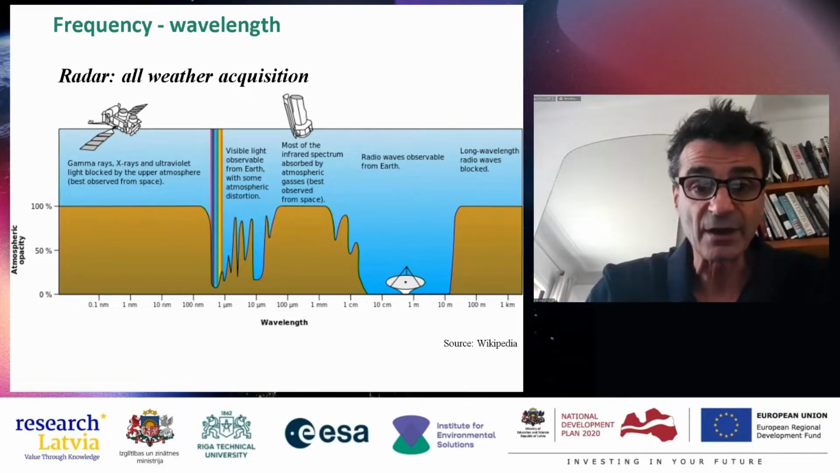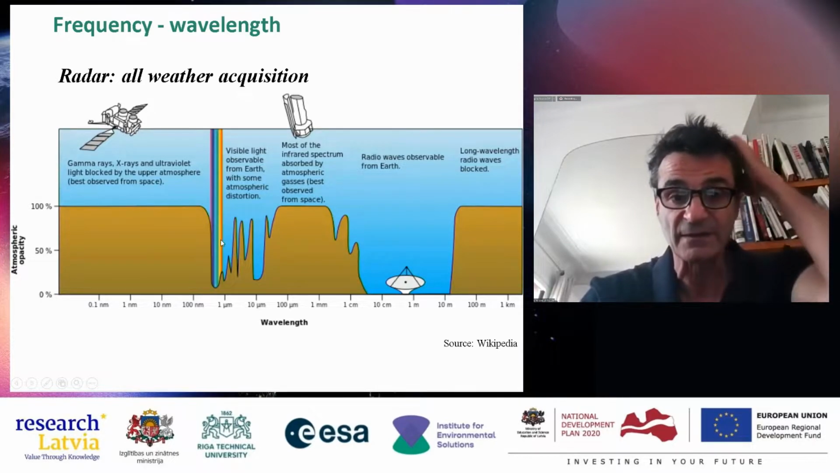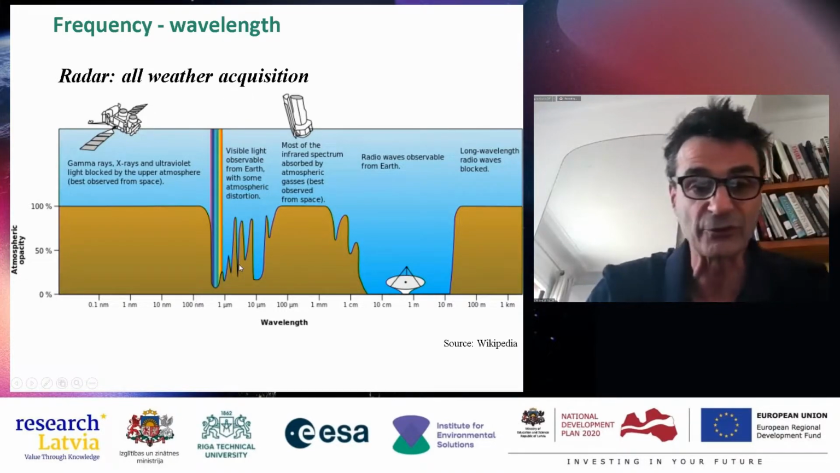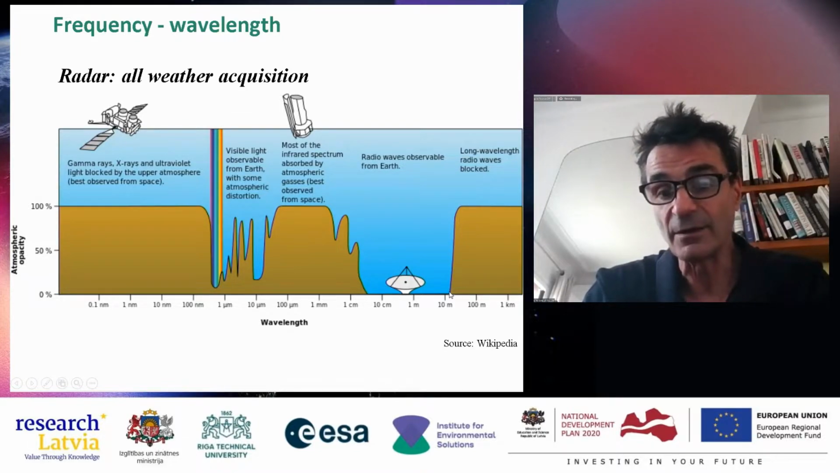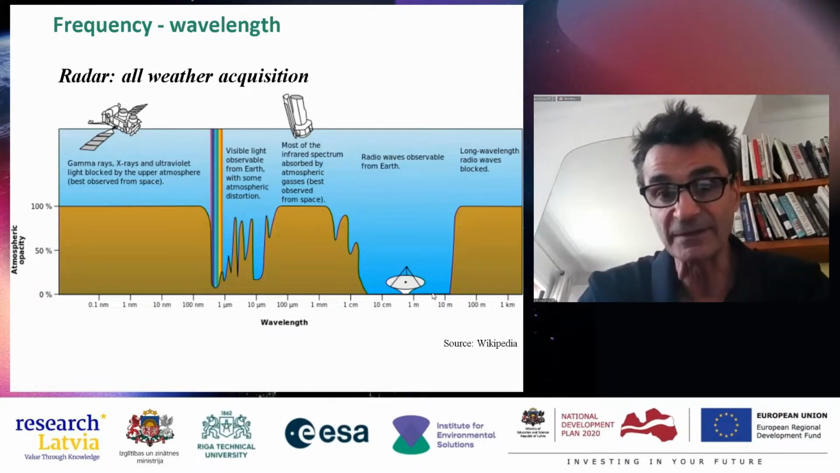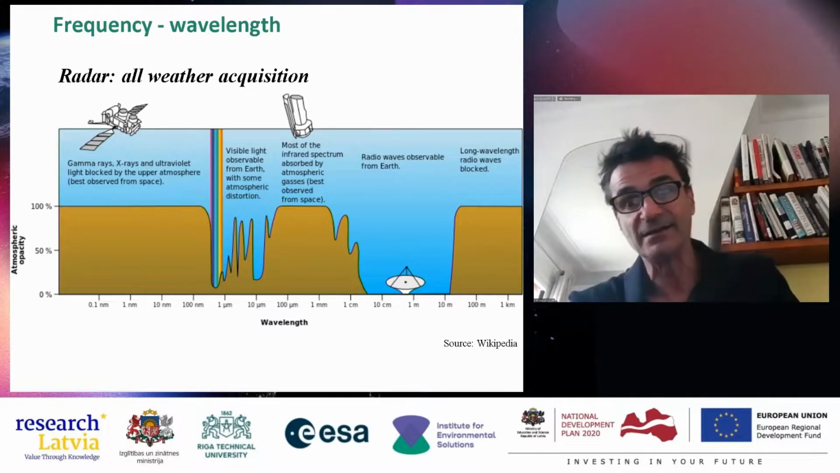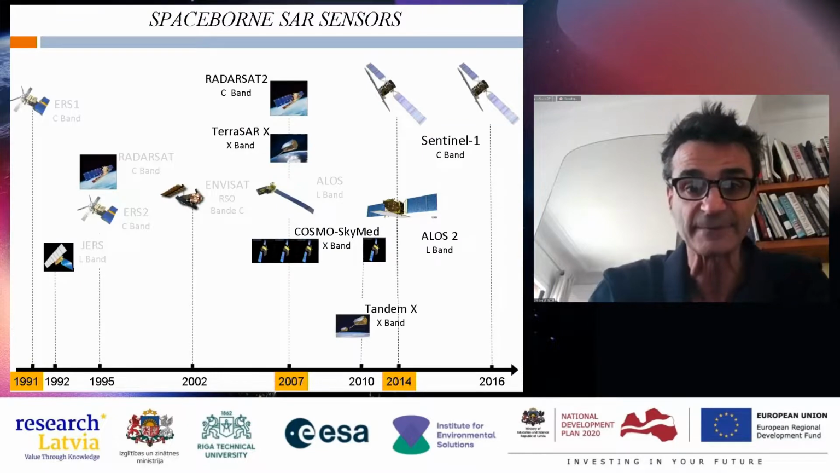So here are the atmospheric windows. You see that in the visible part, it's not so nice, but in the radar, in the radio frequencies domain, the atmosphere is totally transparent. This is a really big asset of radar remote sensing.